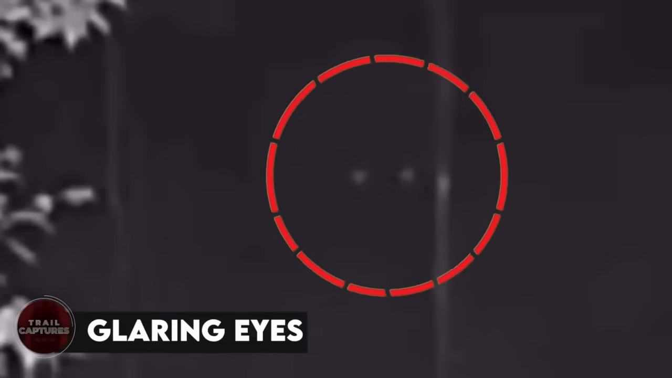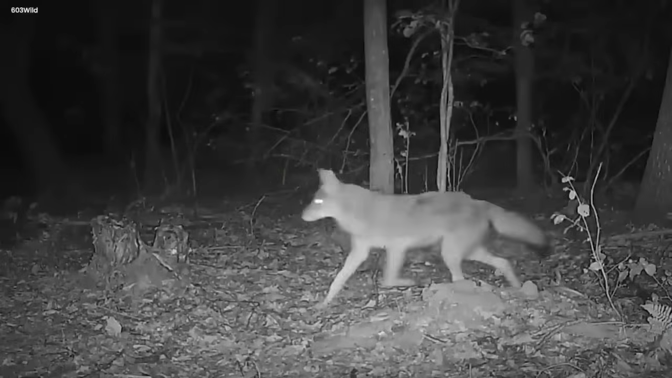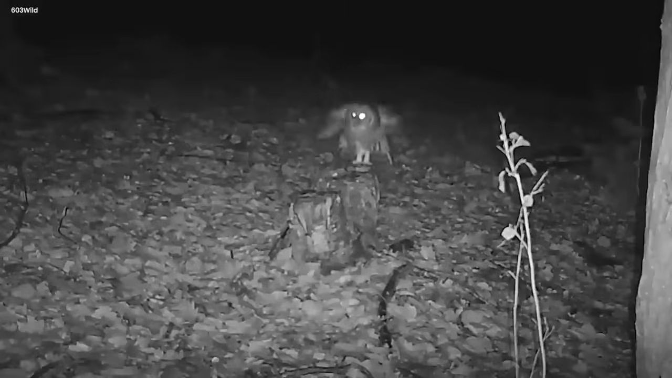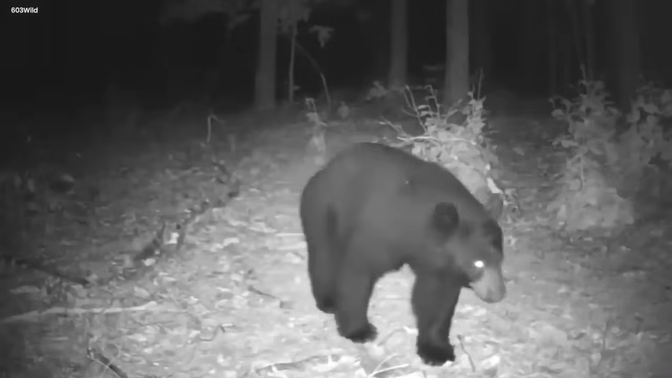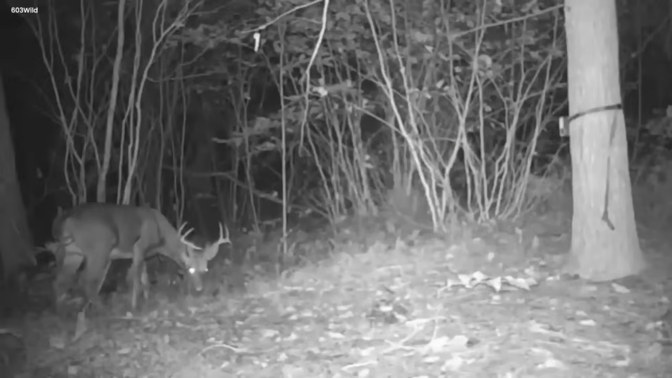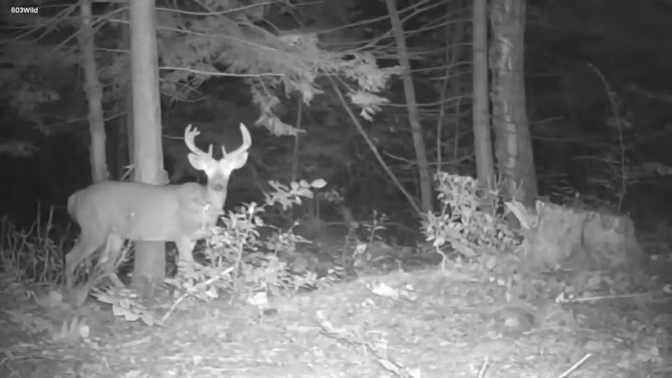Glaring eyes. Trail cam footage has been making headlines. However, the spotlight isn't on the animal captured by it, but on an enigmatic presence that the unblinking lens inadvertently revealed. In the vast fields of the forest, amidst the lurking darkness, an innocent deer could be seen grazing peacefully through the meadows. I know nothing exciting, but here comes the spooky part.